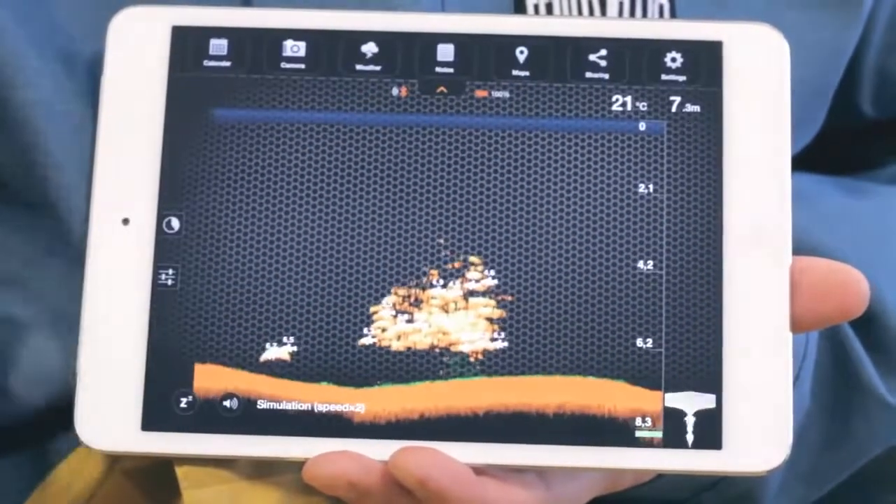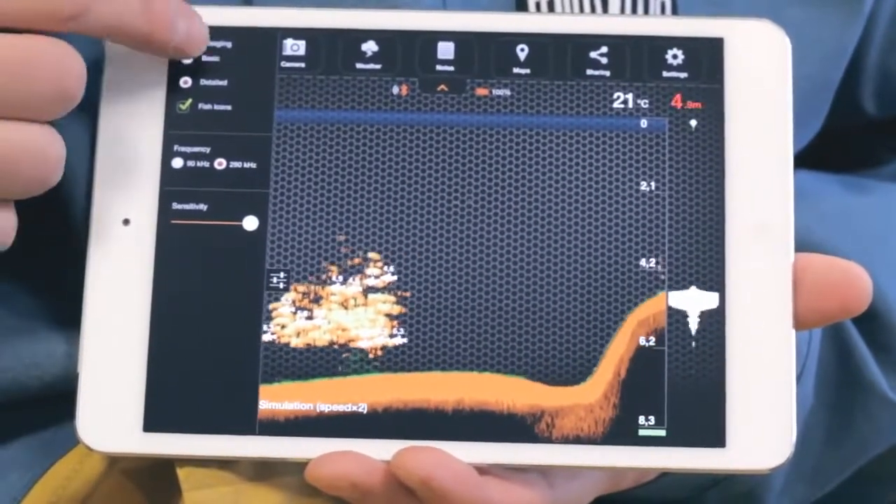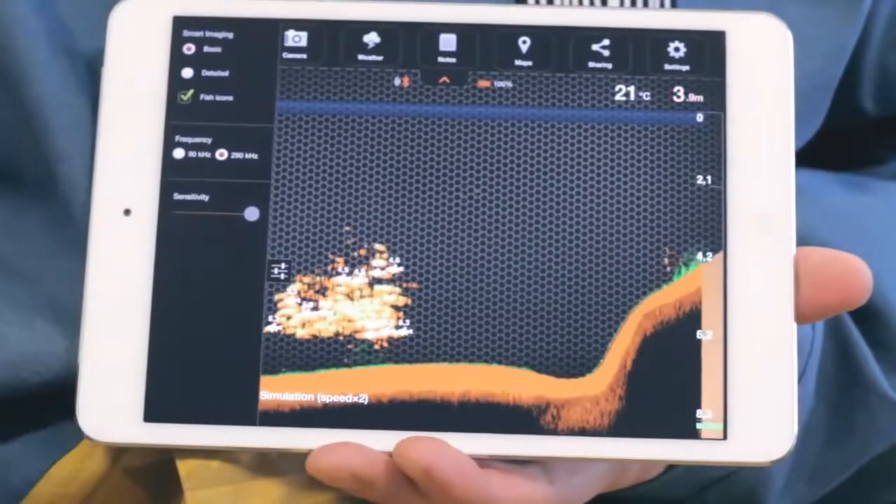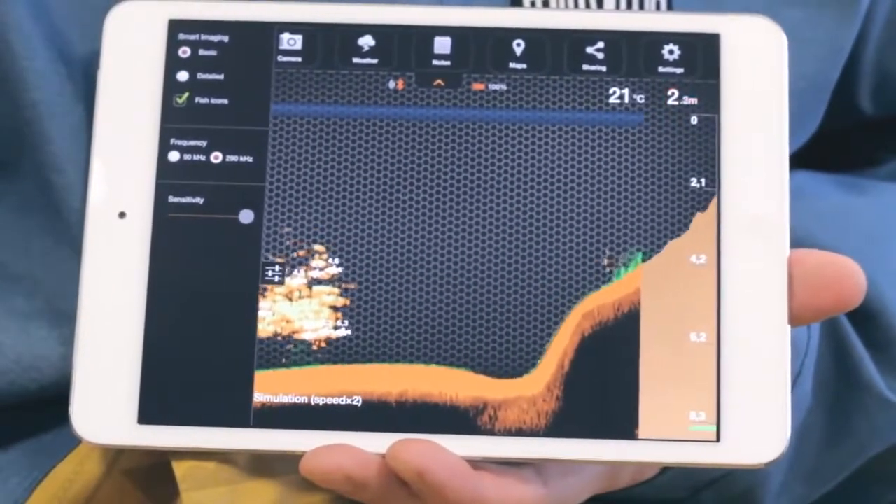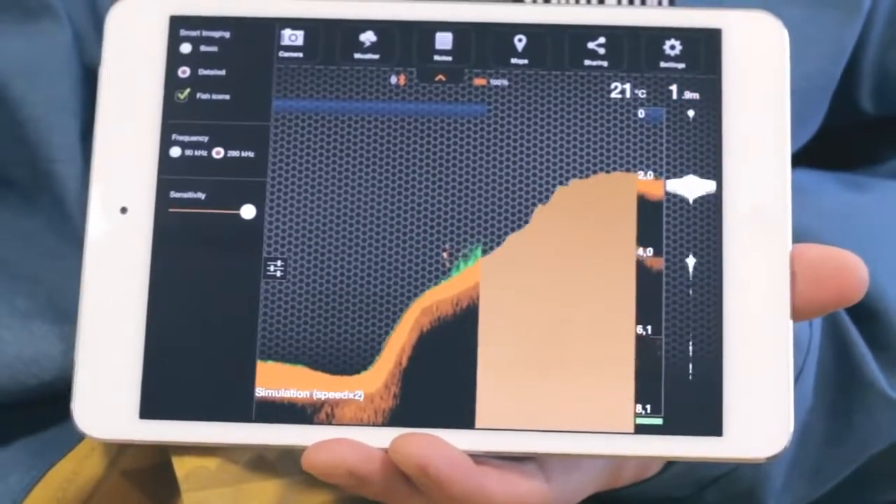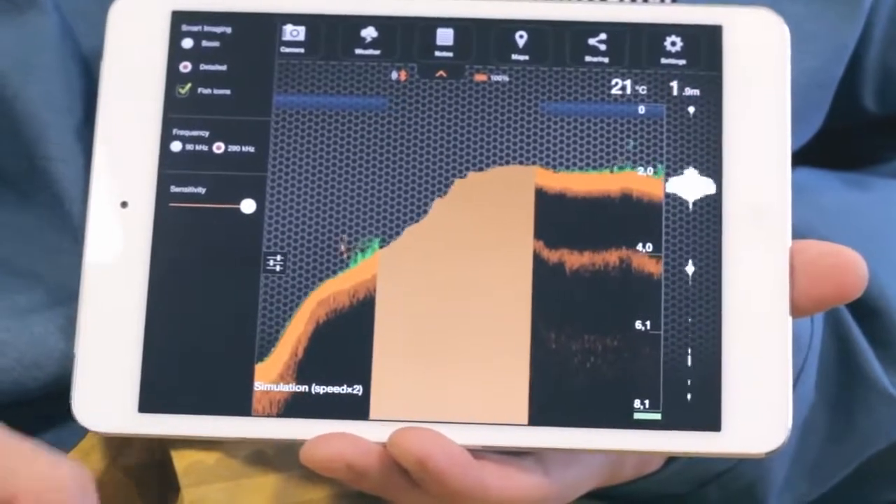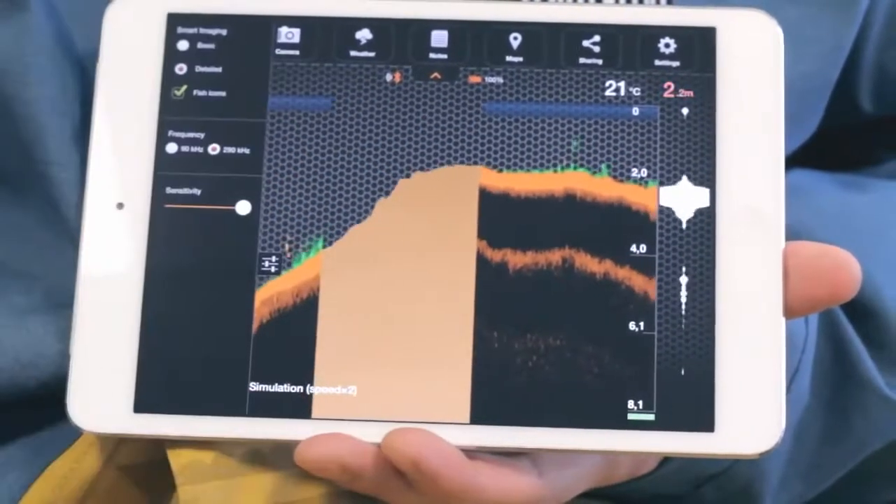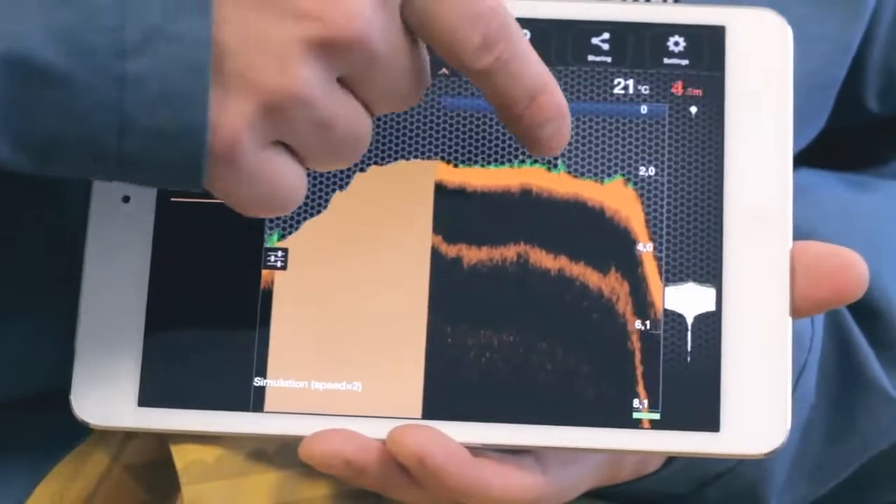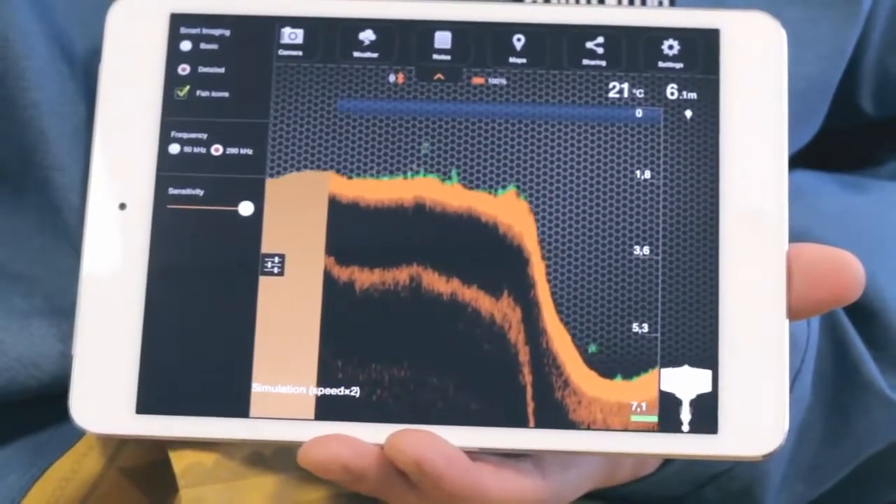The settings allow you to choose between 2 types of views. In basic mode, only the depth, bottom contour, and fish ID is shown. Detail mode is for pro anglers, so you can see everything crystal clear. This will tell you if the bottom is soft or hard. The darker shade of orange indicates a softer bottom. Green colors indicate vegetation, while yellow indicates the presence of fish. Full details of this will be in the instructions.